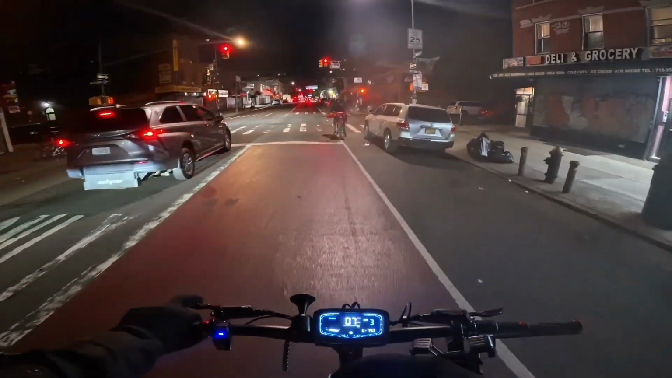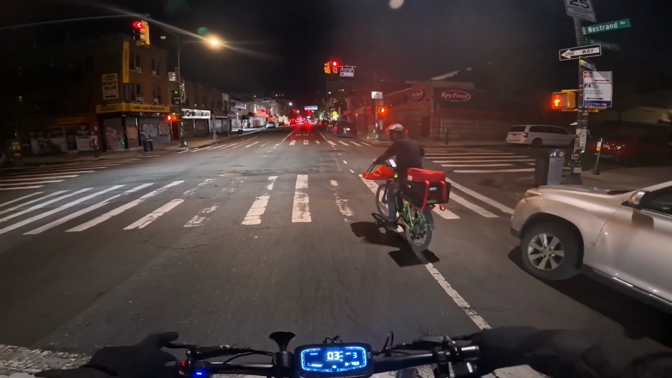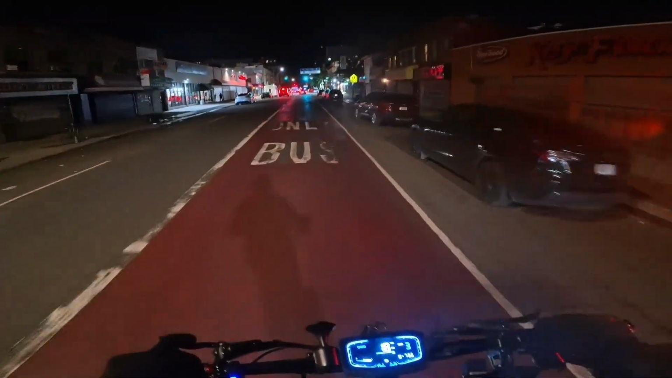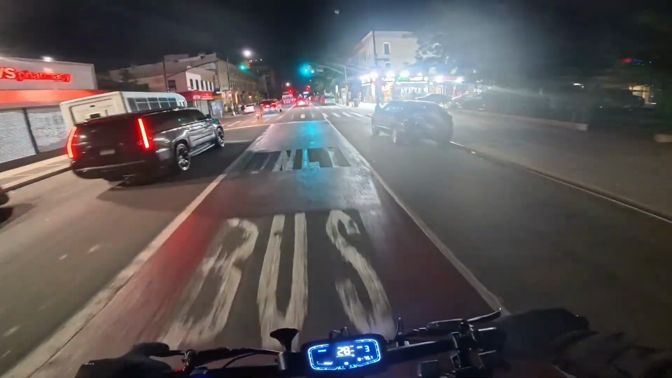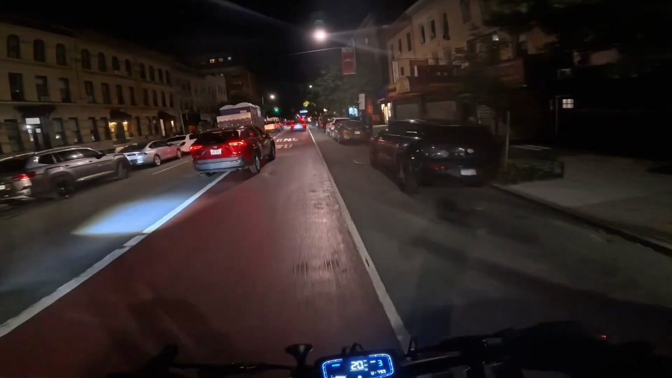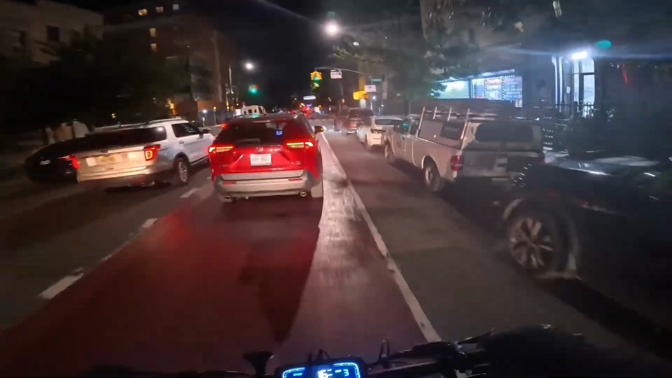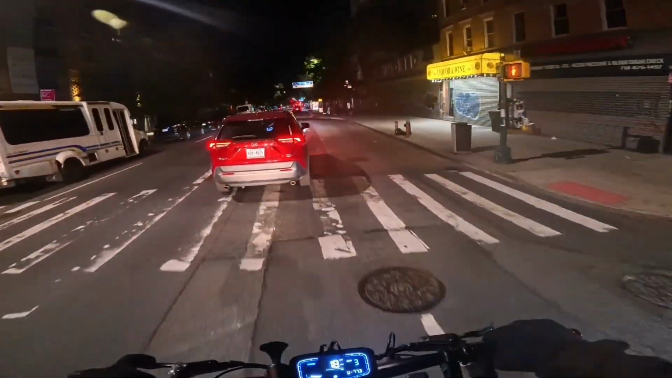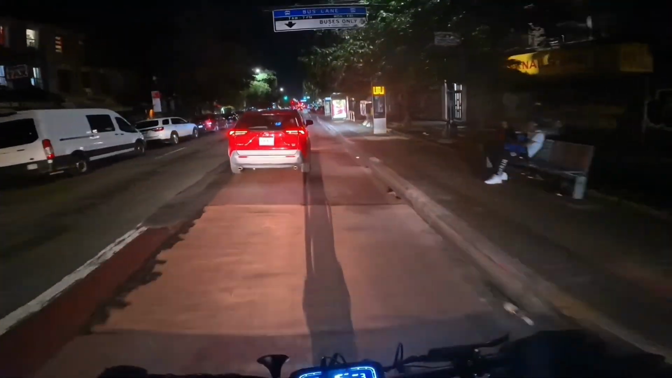Voltage wise, I'm at 79.3 volts. Scooter wasn't fully charged when I left today. Always gotta watch out for idiots, no matter what time of day it is.